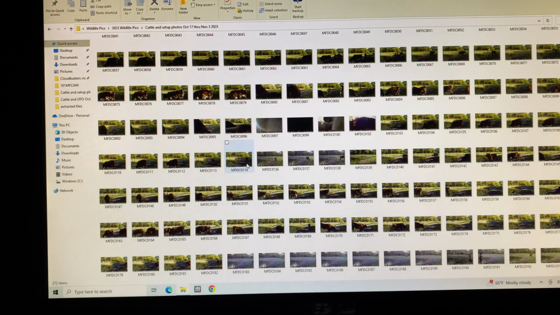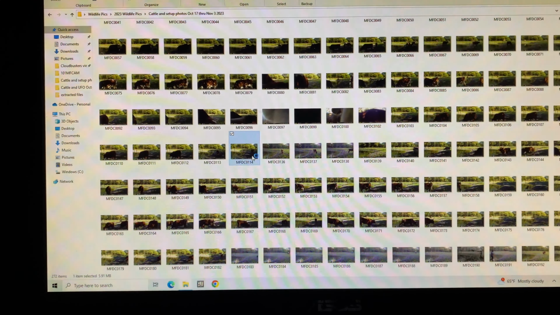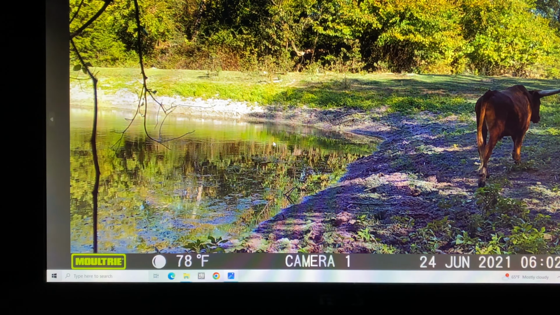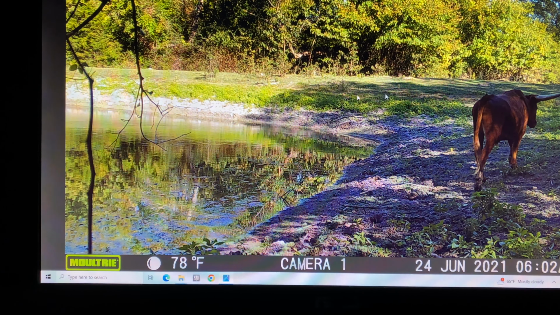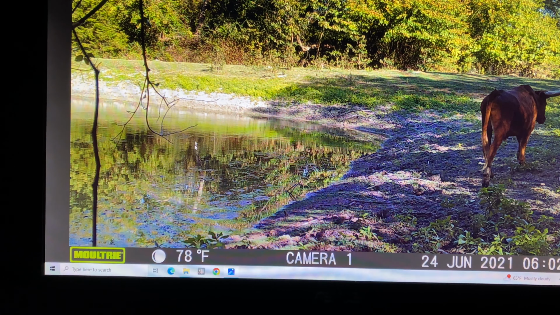First I'll show you a couple of pictures of the area the day before the event and then the day after the event, so you can see the background. Let's take a look at those right quick. Okay, let's look at the photograph the day before. This is facing east. You can see the pond here.